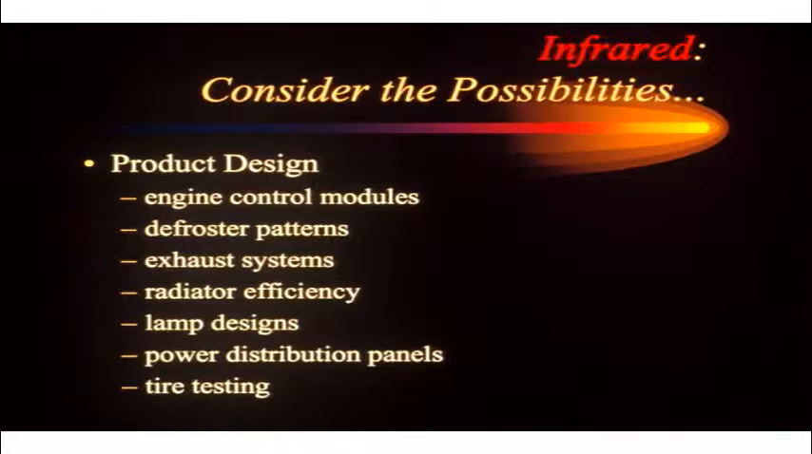Every time we go to a new material, we have to worry about what temperatures are being reached. So we'll put it in, reach steady state, and analyze that image. Power distribution panels, watching if they can handle the power, the amperage is very critical. Especially when our suppliers might ship us some defective parts, or parts that don't meet spec. Then what do we do? We have to quickly analyze.